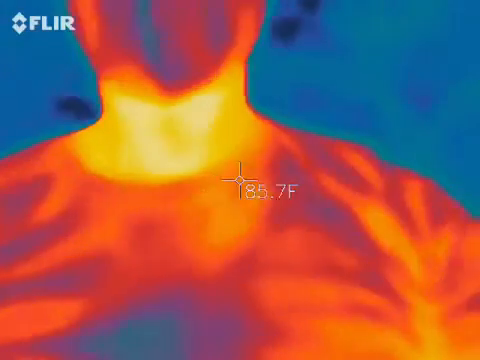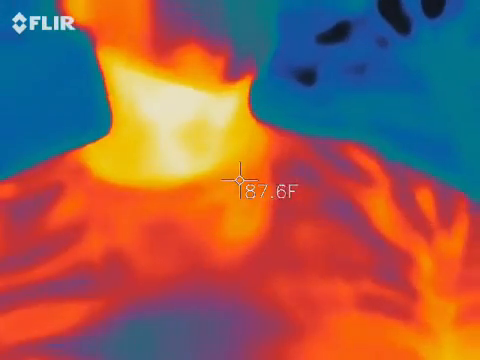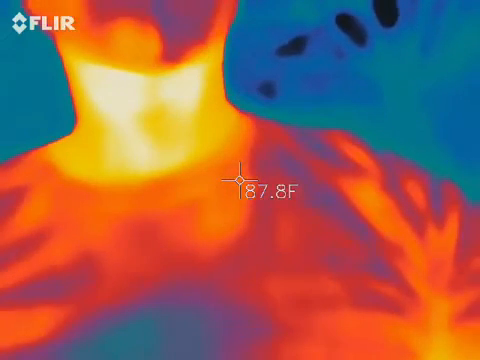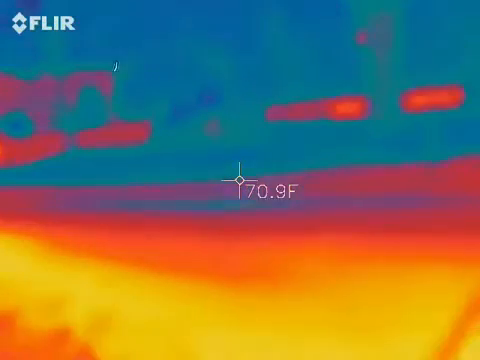So you guys can see me in there, right? Orange, red, and yellow. So everything around me should be blue and black. So that means those are the coldest areas in the picture. It's going to fluctuate because we're going to be walking around. So again, if you take skin temp, because it's the warmest thing out here, out of the picture, that orange, red, and yellow should be going to other places now.